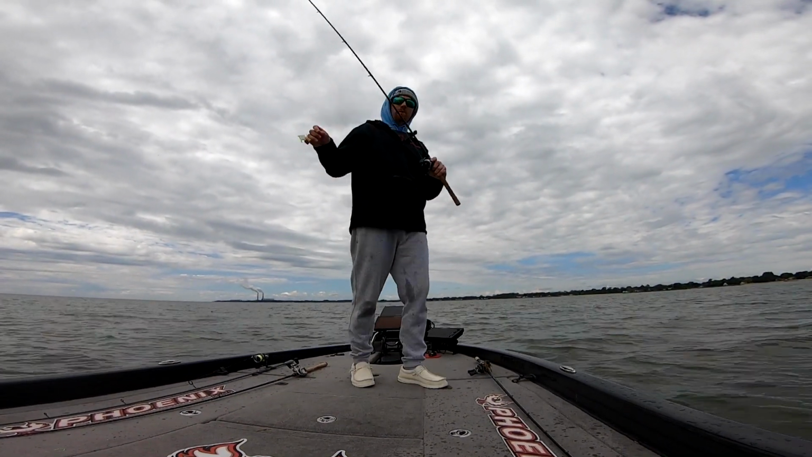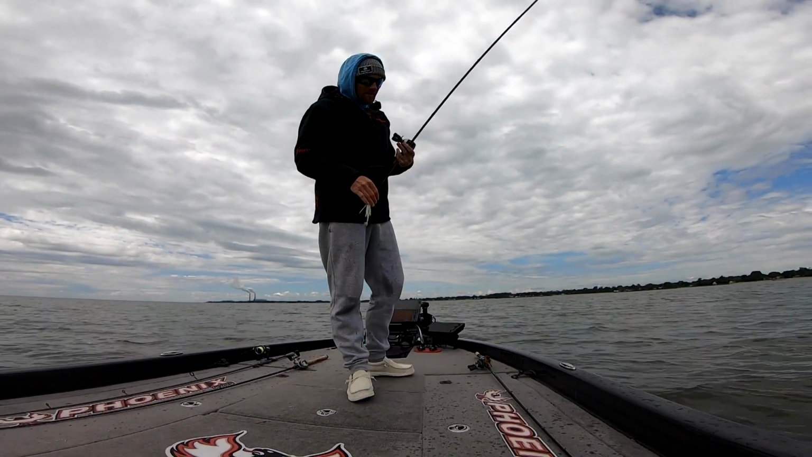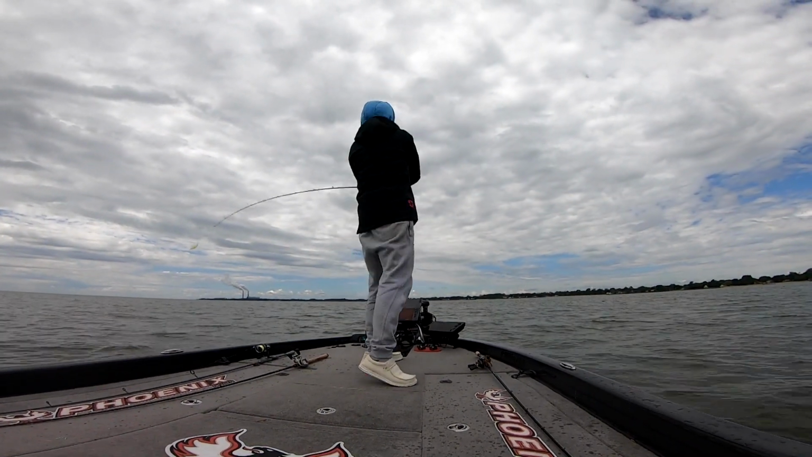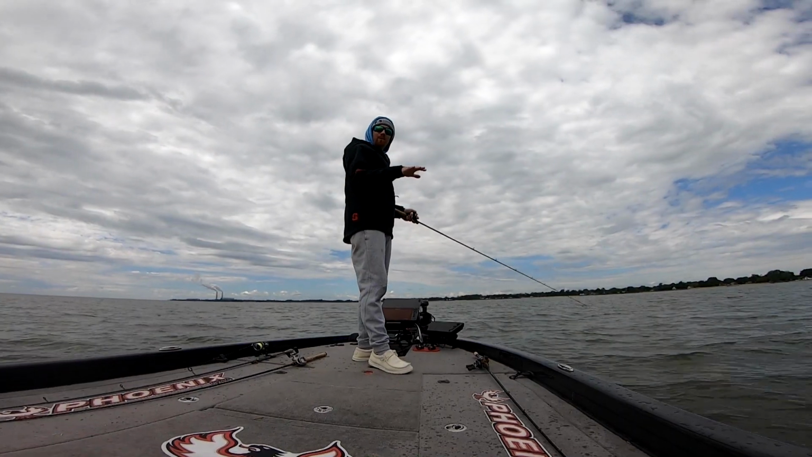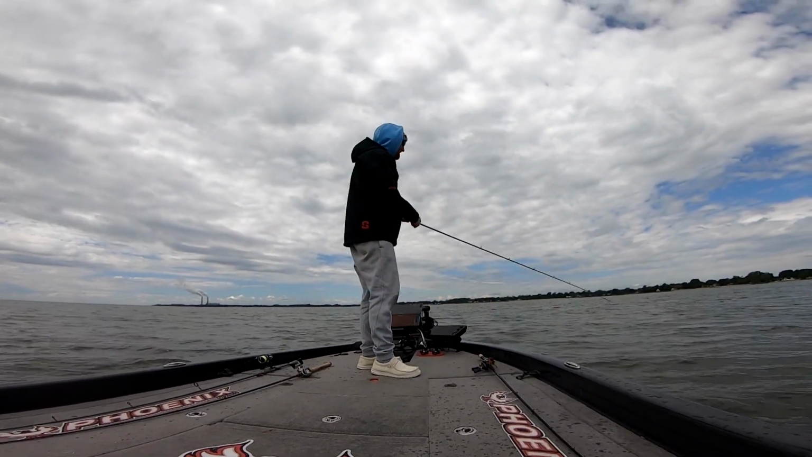One thing I'm doing too, it's still early in the year, I'm throwing a slow gear ratio reel. This is a 6.4:1. I like throwing slow gear ratio reels with a chatterbait at times, when you want to keep it down in the water column. Something hit it on the drop.